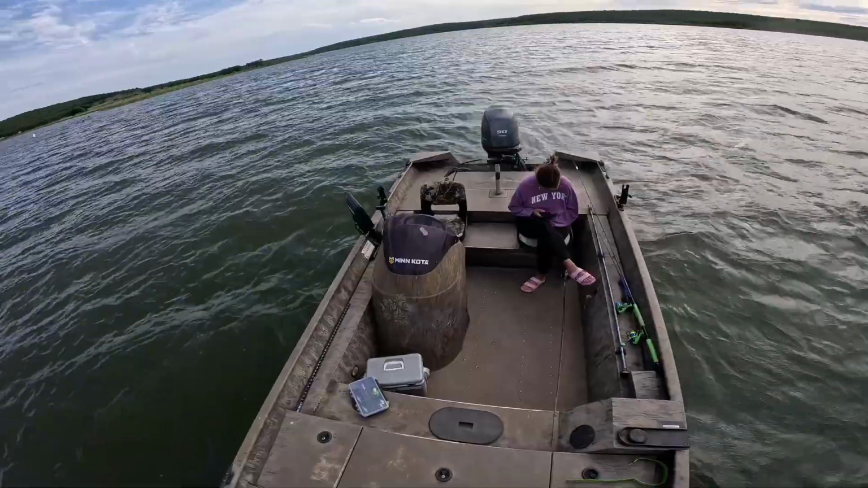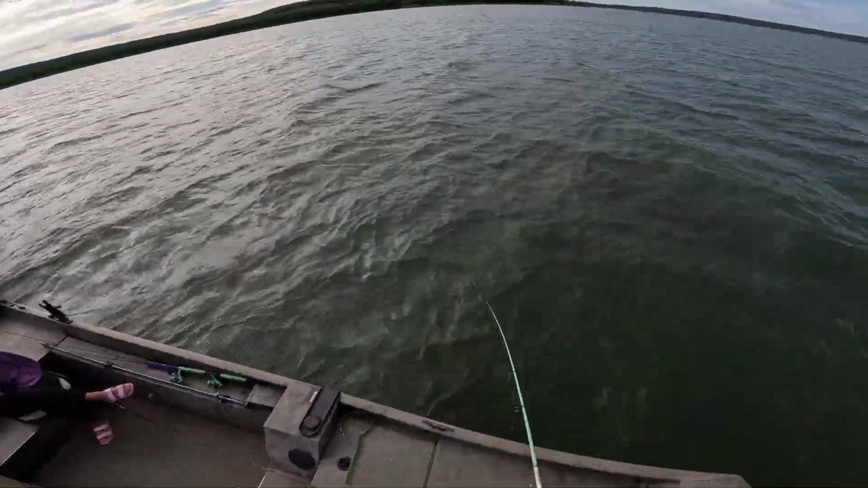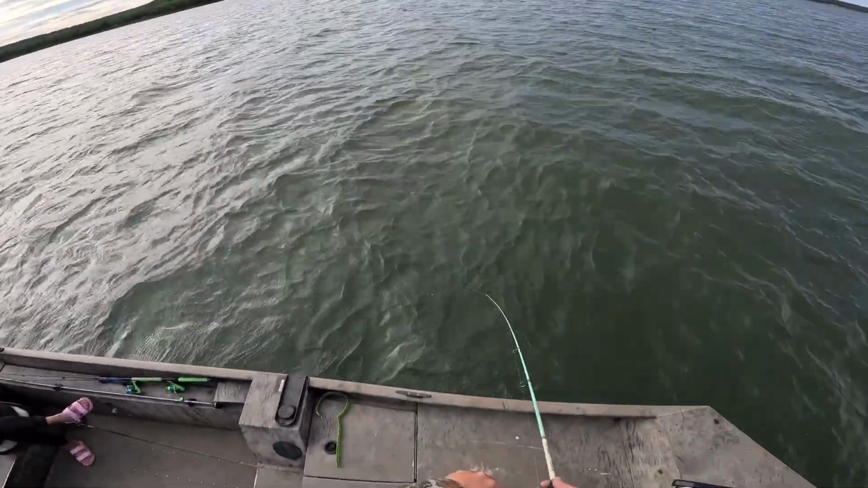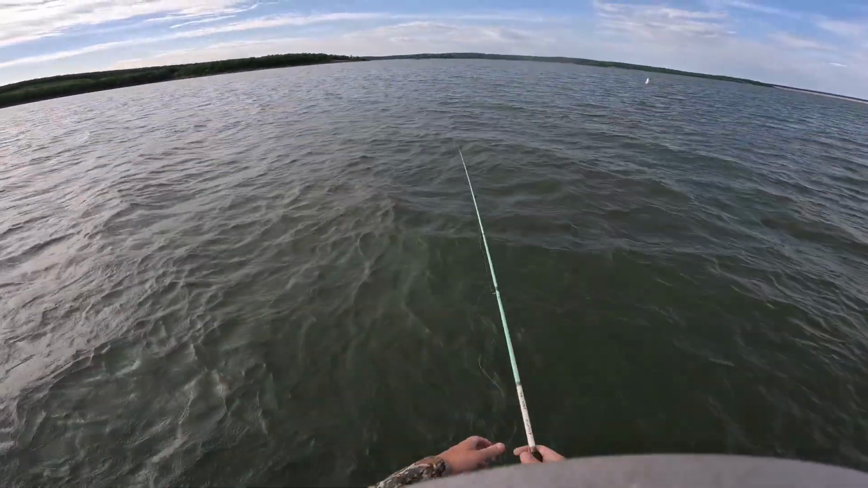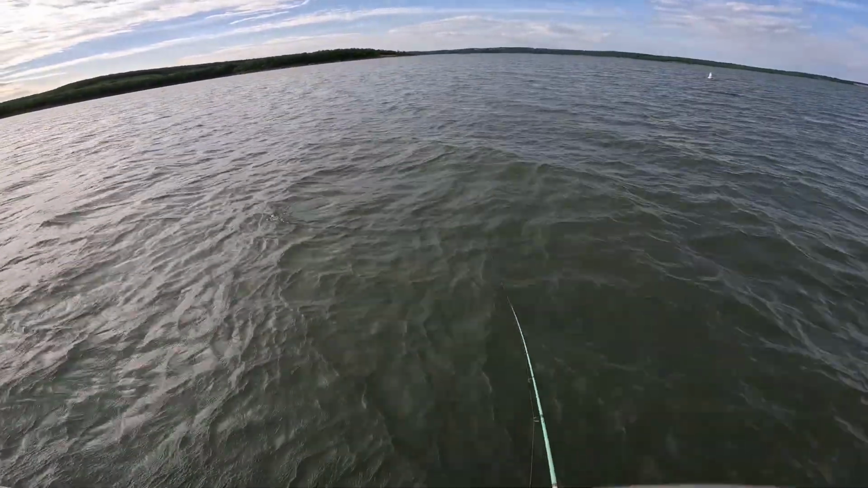Got the wife here with me today. She's been working a lot here lately, so here we get out on the boat. Not the greatest day in the wind. It's kind of a little bit chilly out here, honestly, but it beats work.